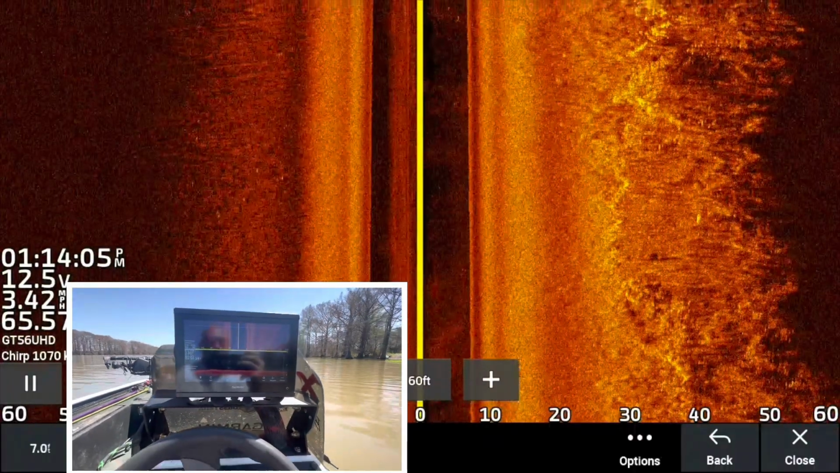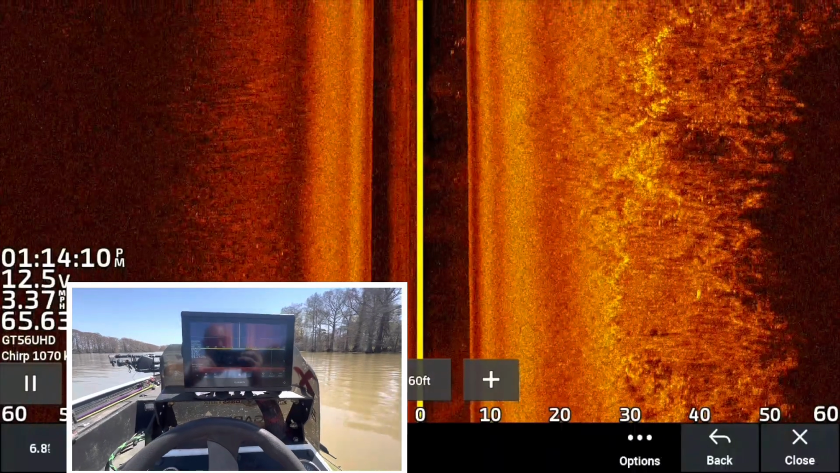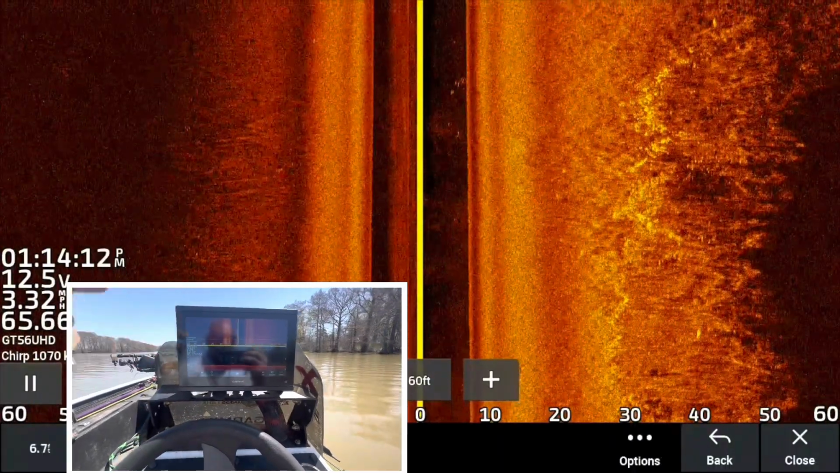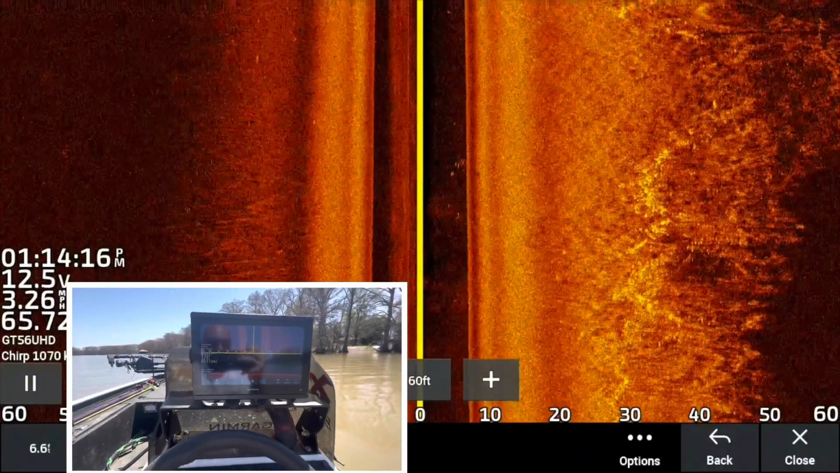So now those beds are marked, and the next time I come fishing, I'm able to take the information that I found above the water and below the water and put it all together, and I know exactly where it's at, and then I can get in there and punch those mats. If that's not a great reason to always leave your side view on, I don't know what is.